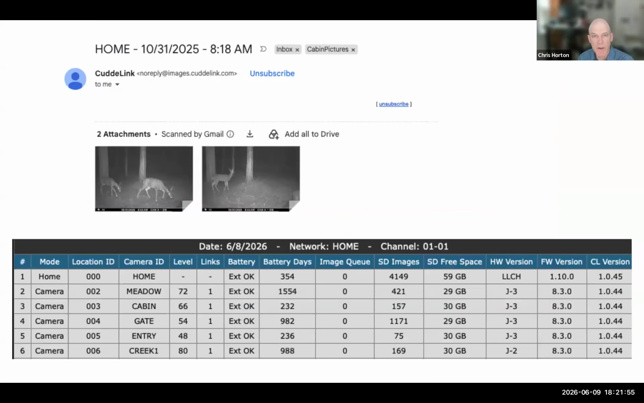And this is the type of communication that I get from these cameras. So whenever something happens, I will get an email from this system with the photos that I can click on and see a larger instance. It's still low resolution compared to what the camera is actually taking. So I have to physically access the camera to get the high resolution images. And then I get a report, which is down below on the camera status.